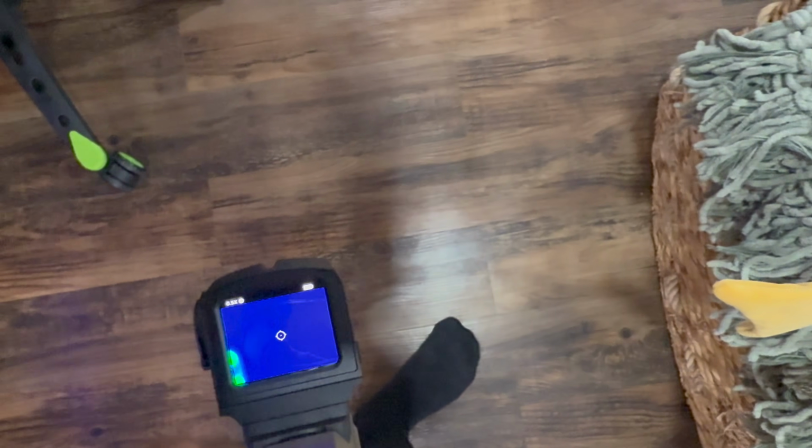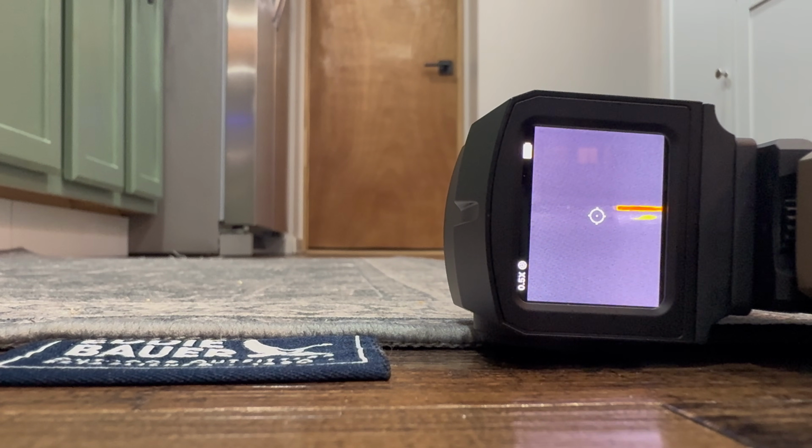That's wild. Now, I don't know if you'll be able to see any movement, but I have a closed door and I'm walking around behind it. If there's a small gap in the door, theoretically you should be able to see my feet or the heat signature coming from under the door, which would mean that you'll notice people are there even before they walk out the door.